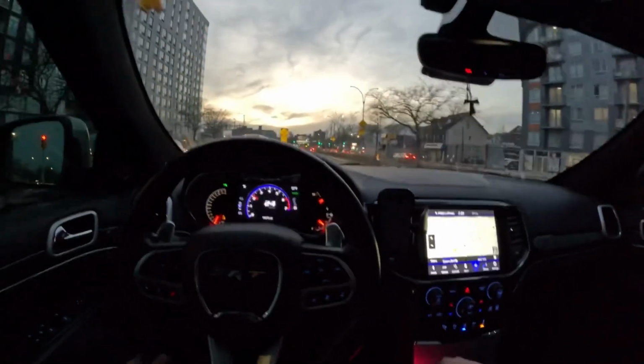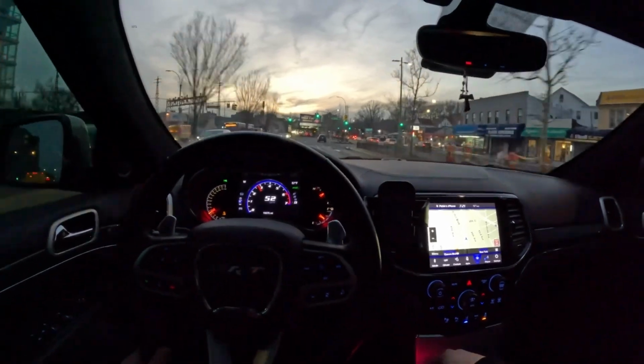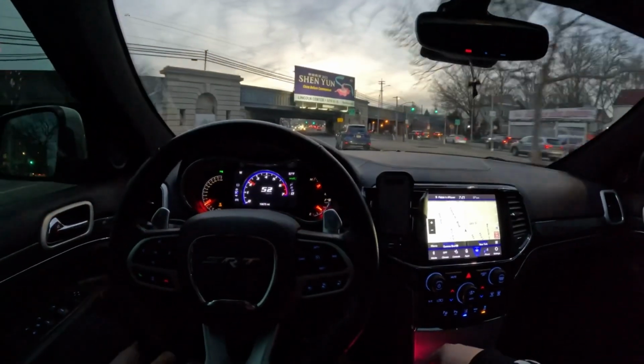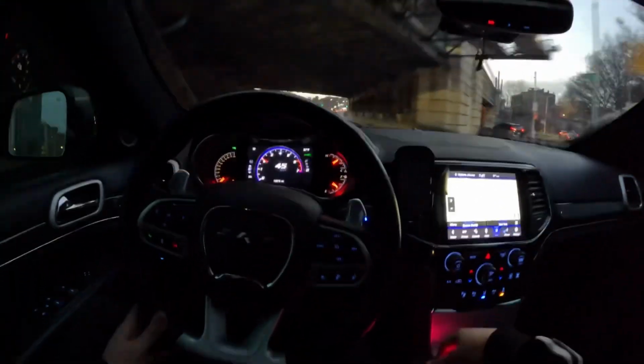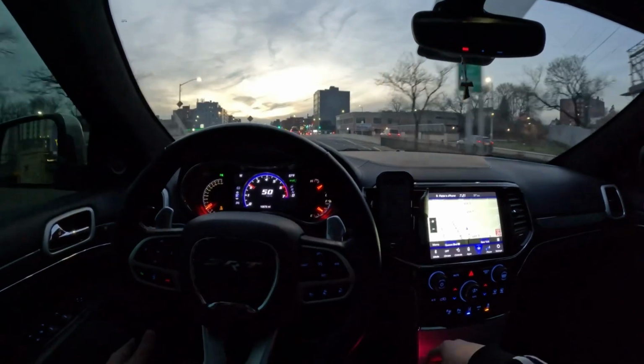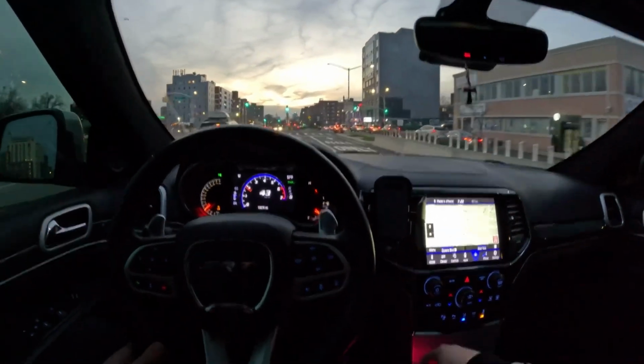But so far so good. This ride seems to be making up for it. Come on. I swear people get scared on a tight street. It's crazy.